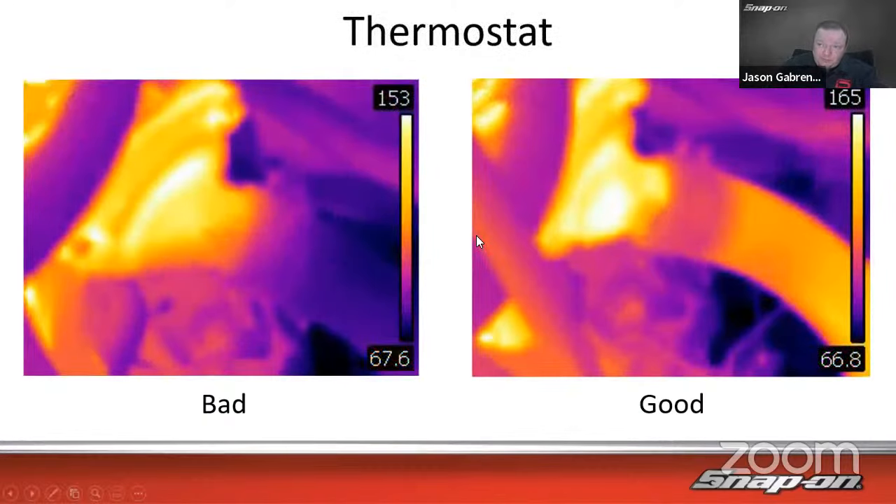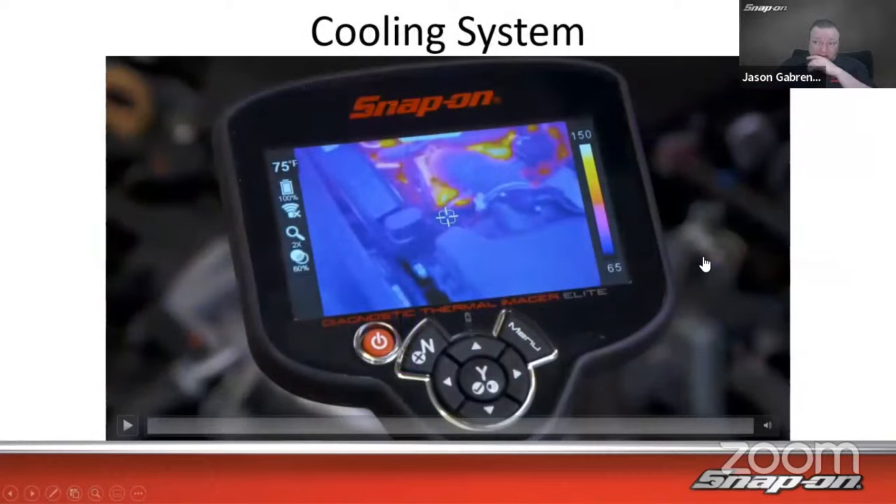Thermostat. So I got a thermostat housing right here, and we'll see on the next slide a time lapse of that actually opening. So we can see a thermostat there. It's warm. Is it warm enough? 153 degrees, maybe, maybe not. But once it does open, we can see that it flows through the hose, and it's hot over here, and then it just flows through the hose like that. So not opening, opening. So here's a time lapse that we did as well.